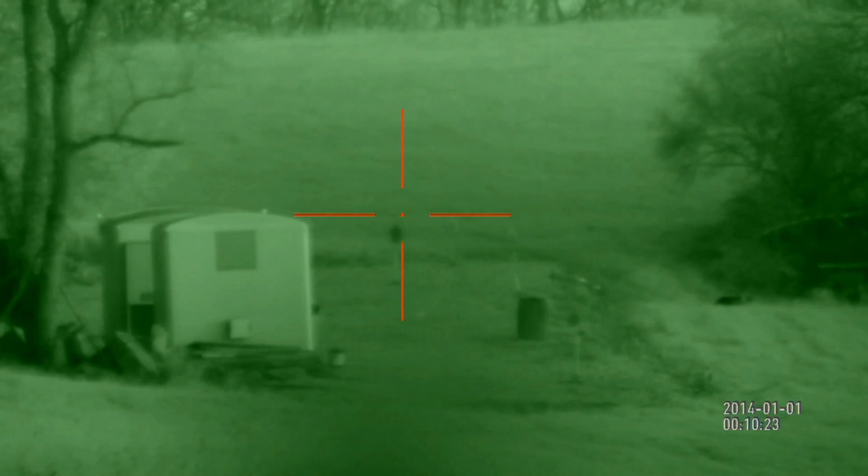Alright guys, as you can see, it's just about dark. It's in the twilight hours right now. It is just dark enough now that I can start to use the night vision. Obviously no illuminator or anything like that. We're going to go ahead and drop a few down there and see what this looks like.